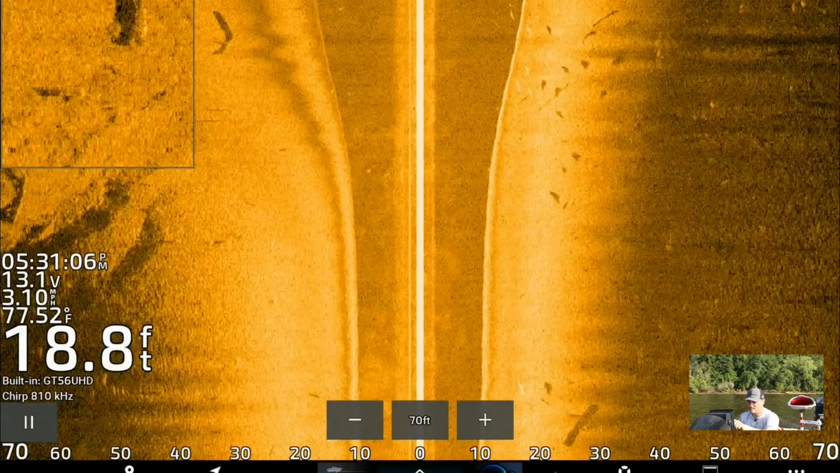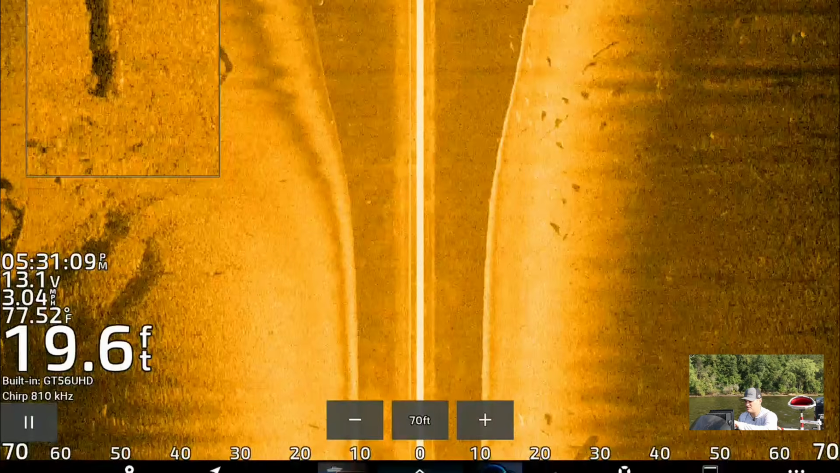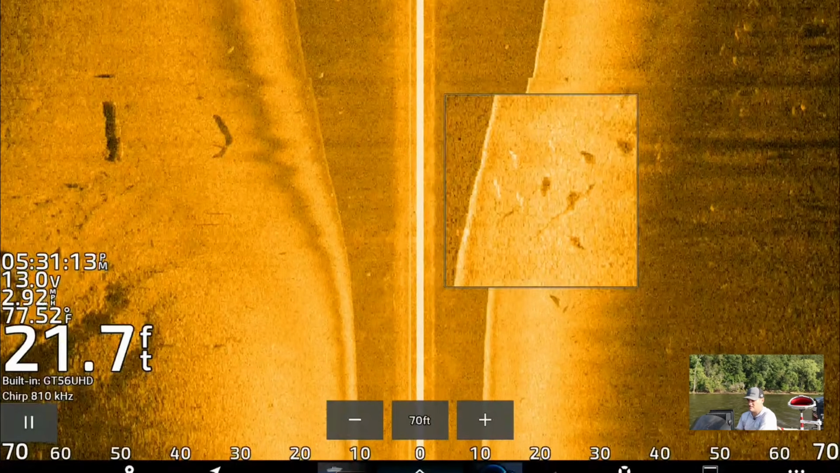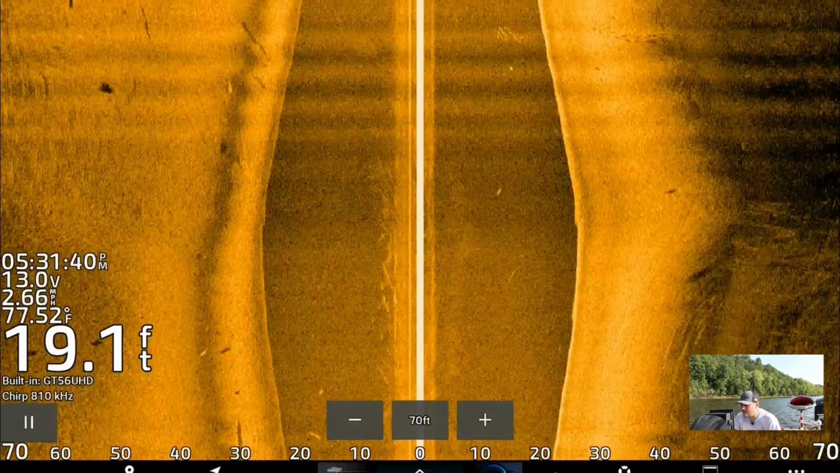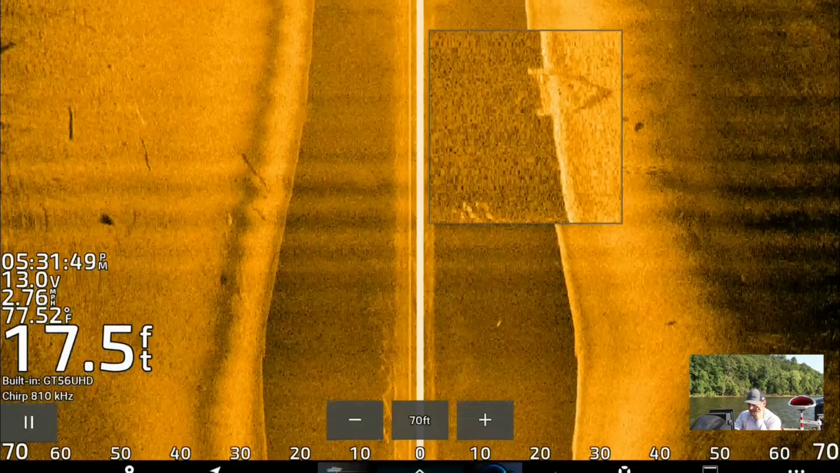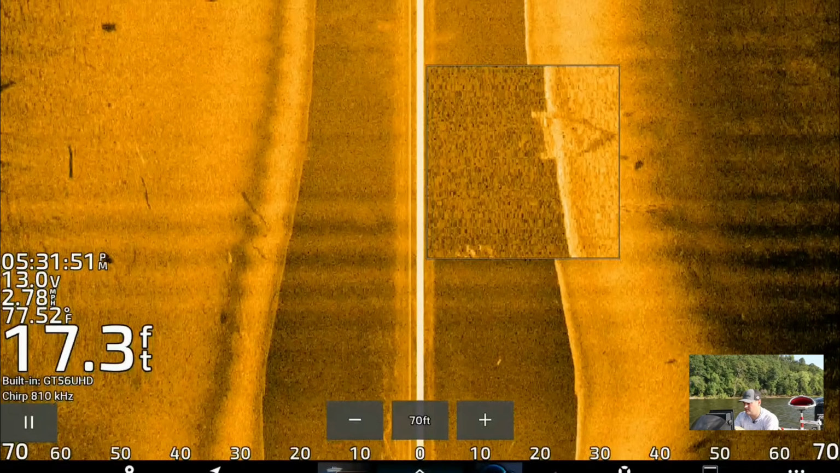big tree, big laydowns. There's some fish suspended right there off the right of my boat, some big fish, probably some trash fish. All right. Oh, there's a big school of fish right there. But there is our sunken boat. It's a little 14-foot aluminum boat right there on the bottom.